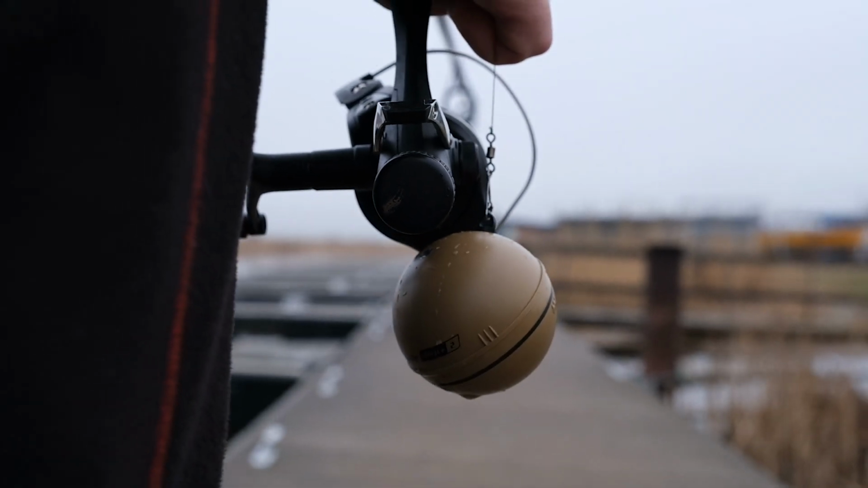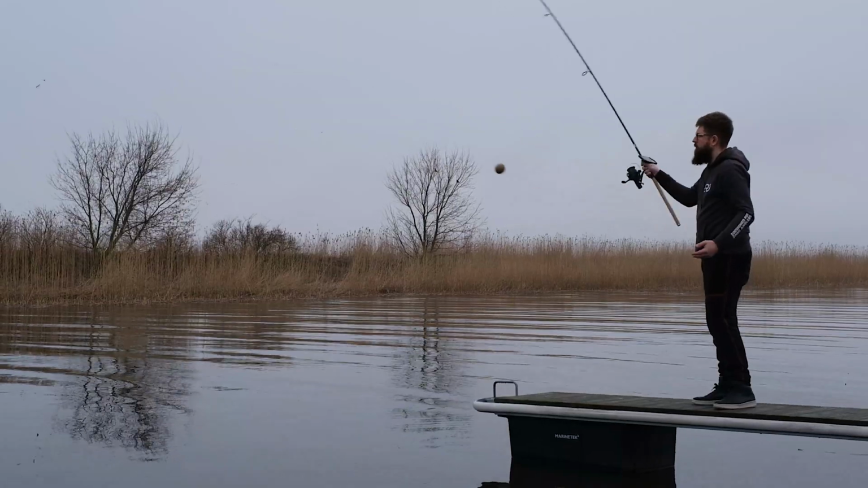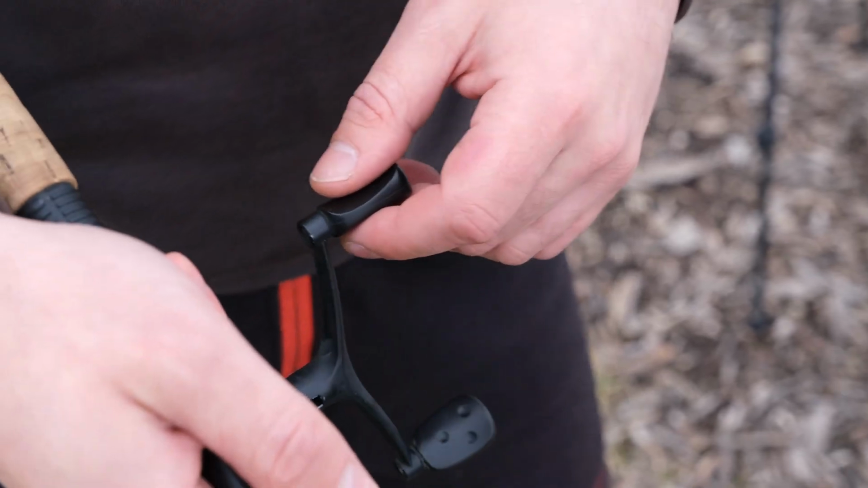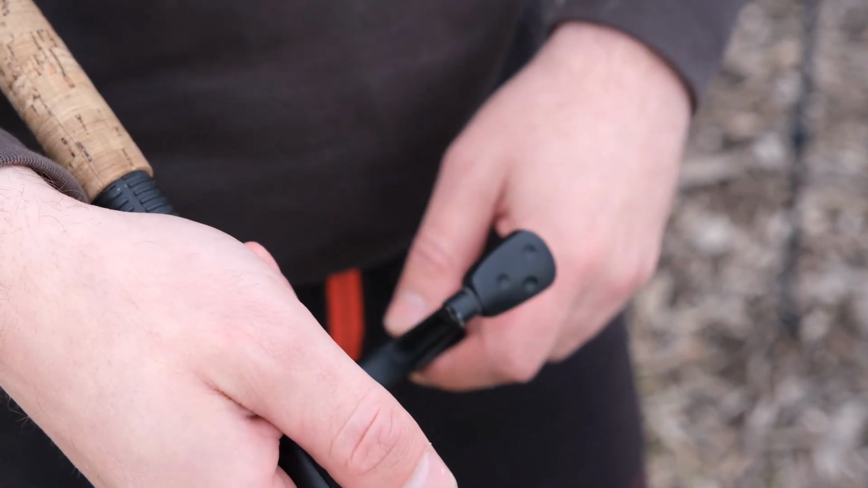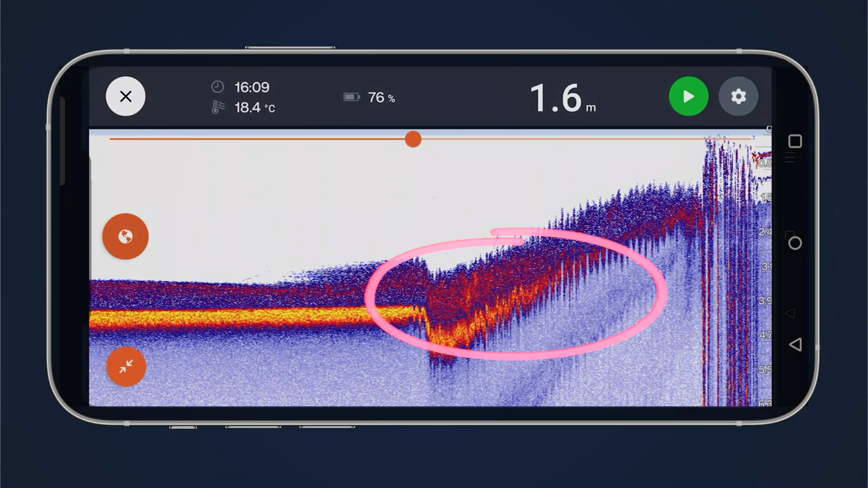So if you're casting your sonar from a higher bank or a pier, make sure to use the middle attachment point. Same logic applies here as well. Keep your sonar scanning straight down and make sure it doesn't tilt, and you'll get the best readings possible. Also, make sure to keep your retrieve speed slow and steady so the sonar doesn't go underwater and bounce back up, creating wavy images of the bottom.